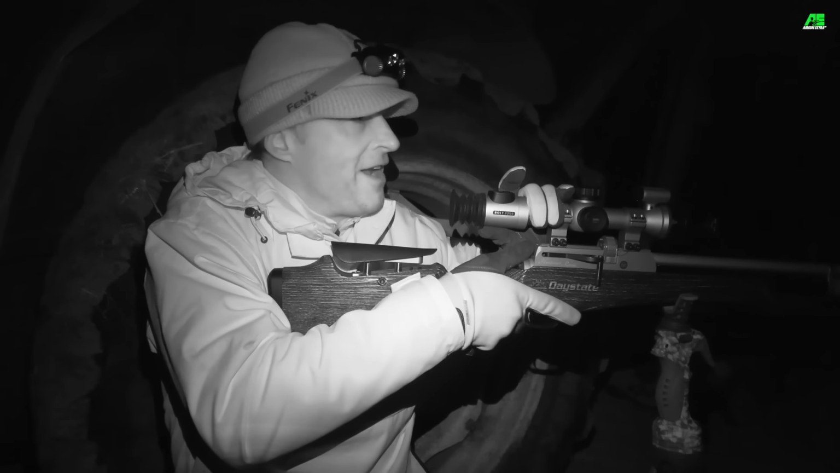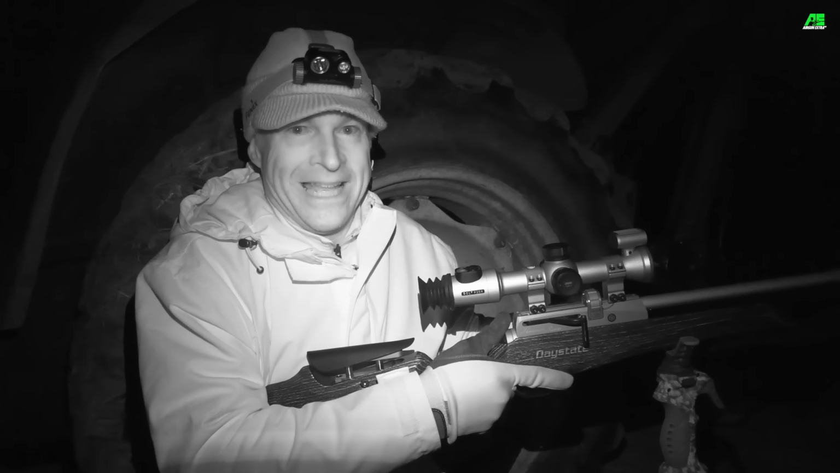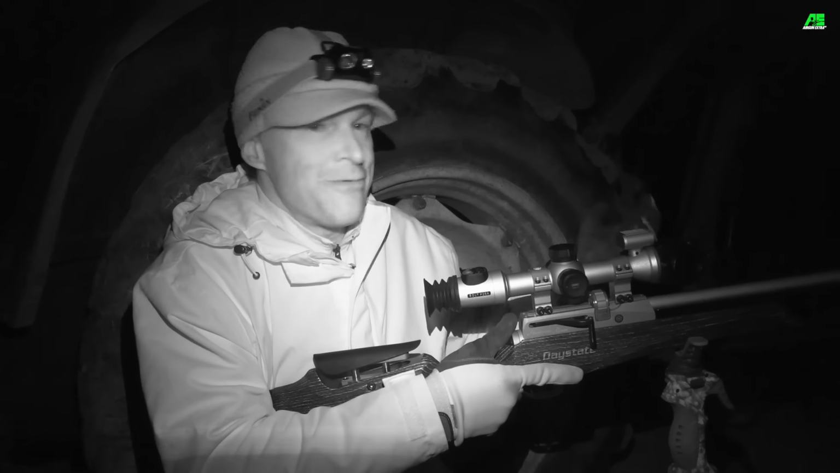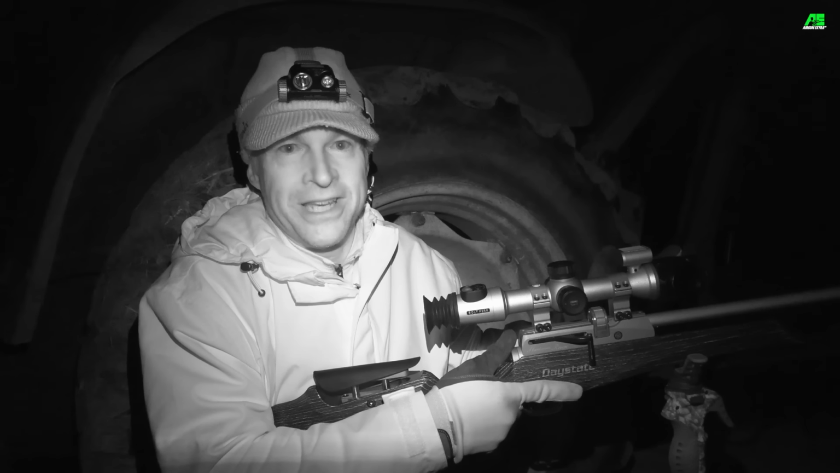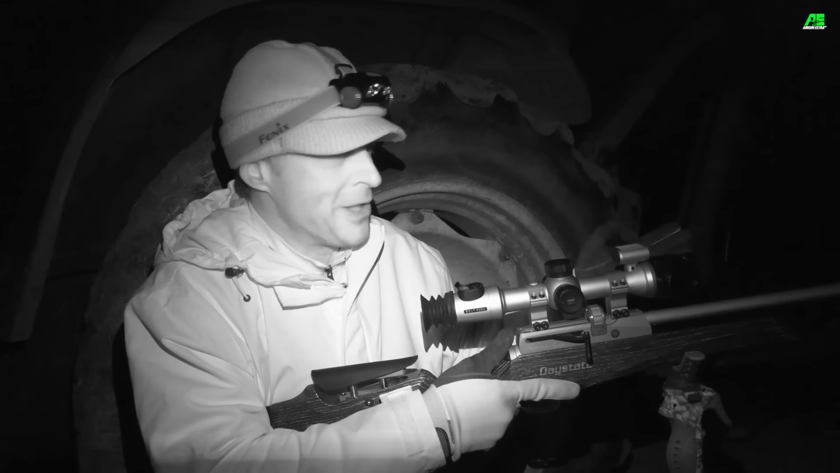We've had a bit of a flurry under the pallet there, and I say this all the time, but pallets are brilliant when you're rat shooting because rats just feel safe, sheltered underneath them, and it's so easy to thread shots through when they're stood still beneath a pallet like that.